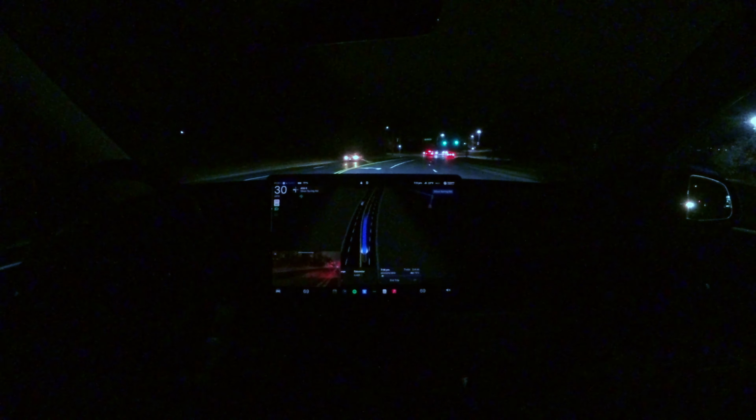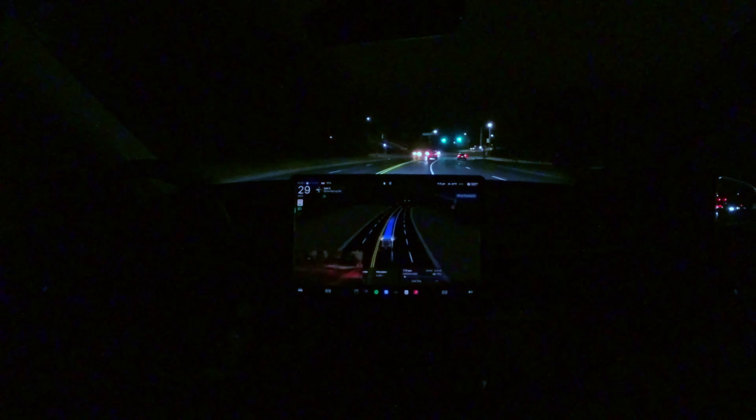And they use that to train the AI model that's driving us now. Now turn left onto Silver Spring Road.